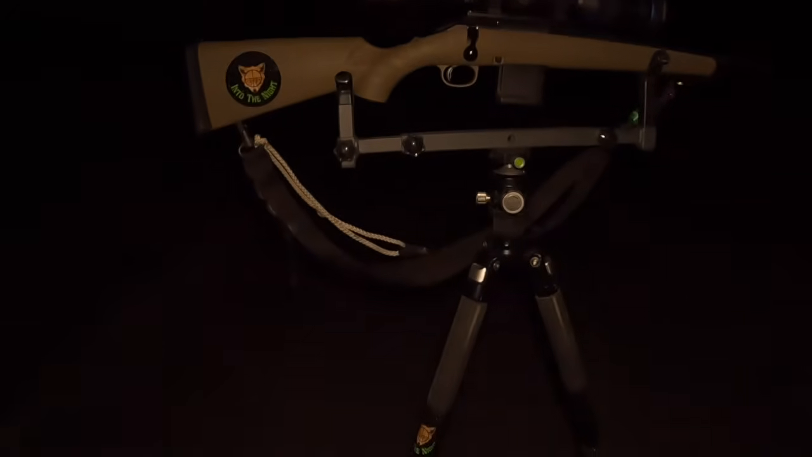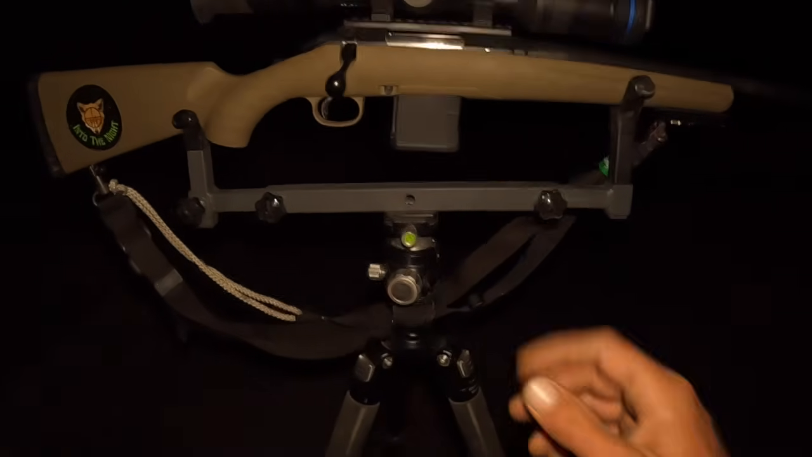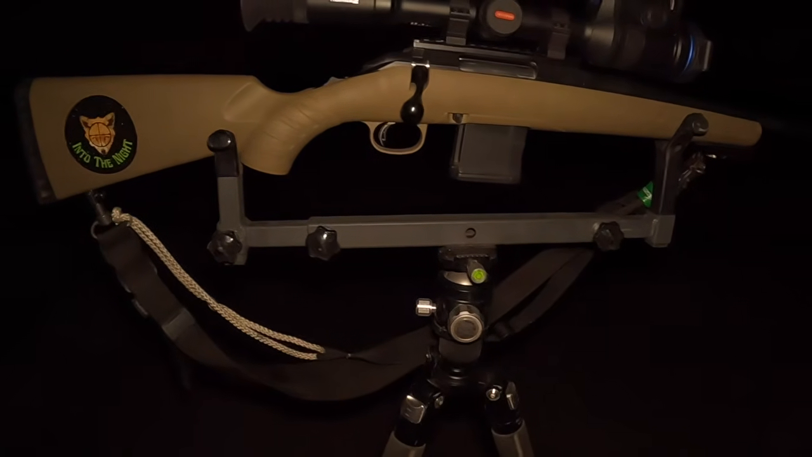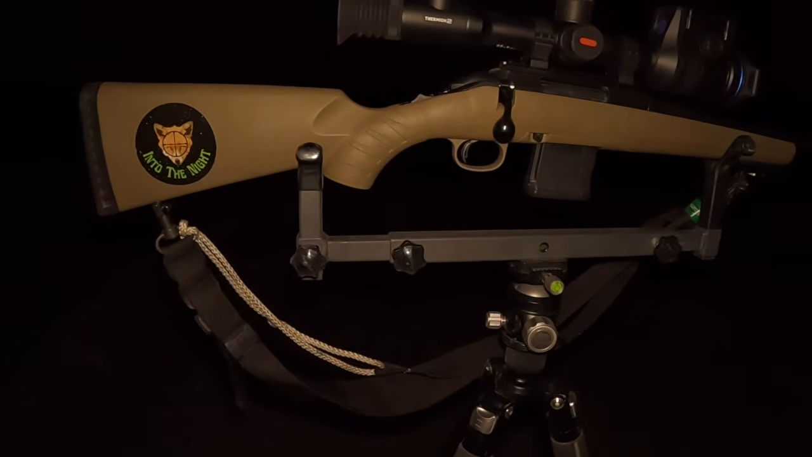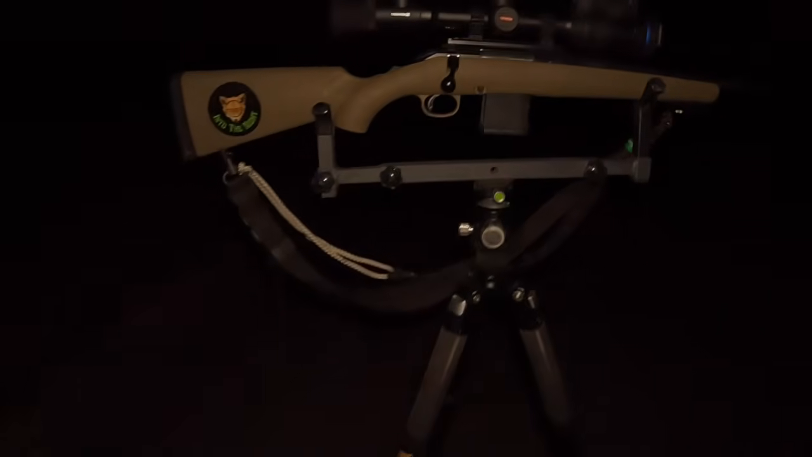And I'm using a binaural tripod with a 50mm ball head, and this is the tripod cradle from Eagle Eye Hunting Gear. It's a really nice cradle to use, and it just holds the gun so nice and steady. Thanks Eagle Eye Hunting Gear for sending that out to me.